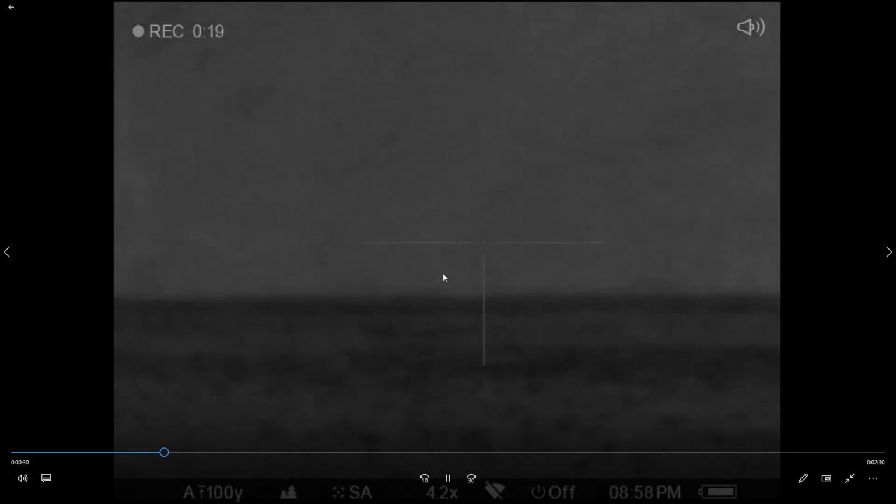I'm using a Pulsar QX or XQ38, and I forget to turn the recording off. It usually starts itself. So anyhow, that hog was killed there too.